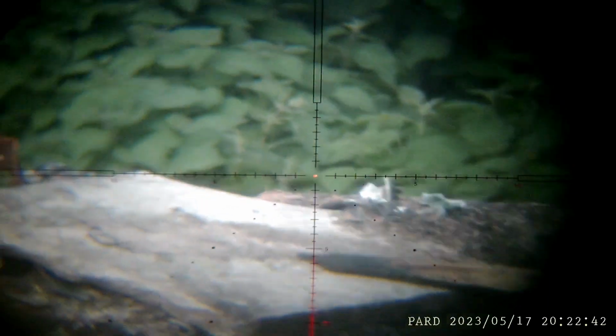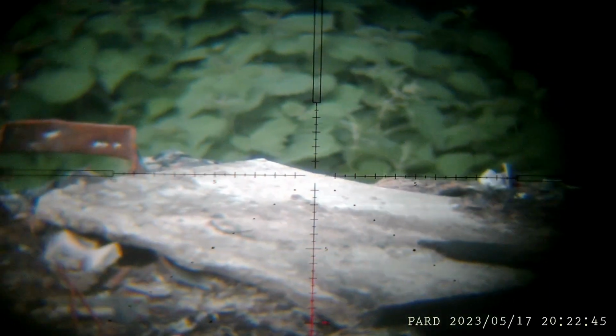So let's see what it's like at night. Okay, that breeze block is exactly 25 meters away. It's almost dark, and this is the PARD unit in night mode but without the IR on.